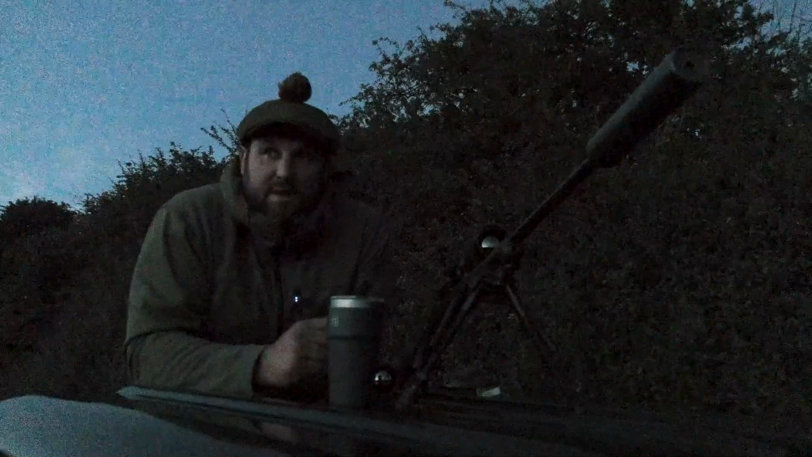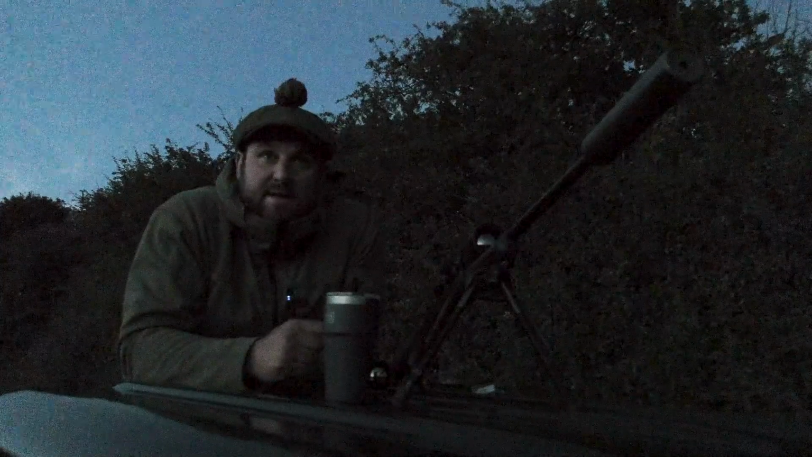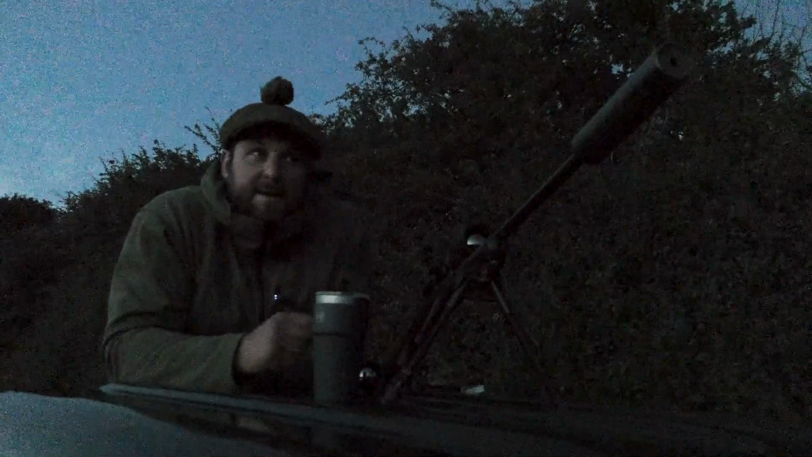Good evening, I'm Stuart from Warwickshire Wild Game. This evening we are looking over one of my pheasant pens. I've got two Spypoint cameras at either end of the wood, and yesterday, just about an hour after dark, one of the cameras went off and caught a fox about 30 yards from the pen on one of the rides.